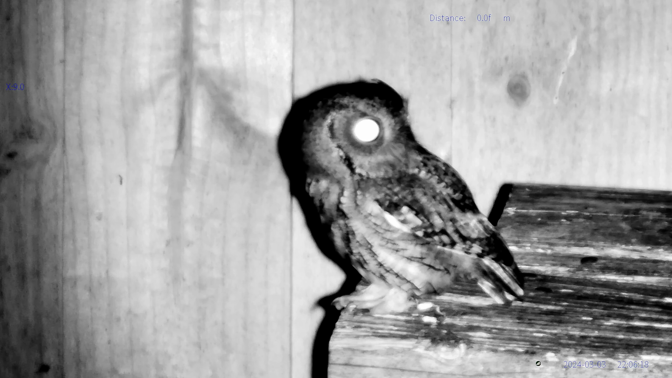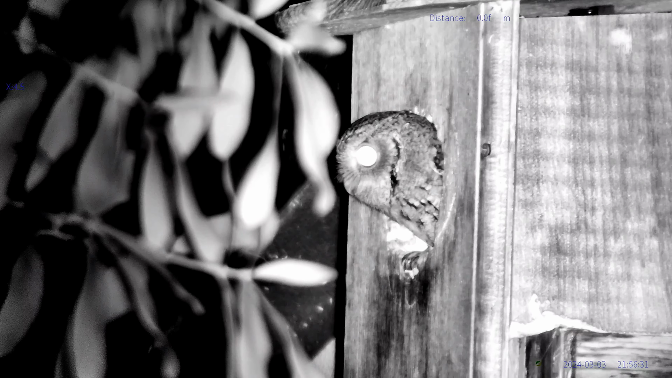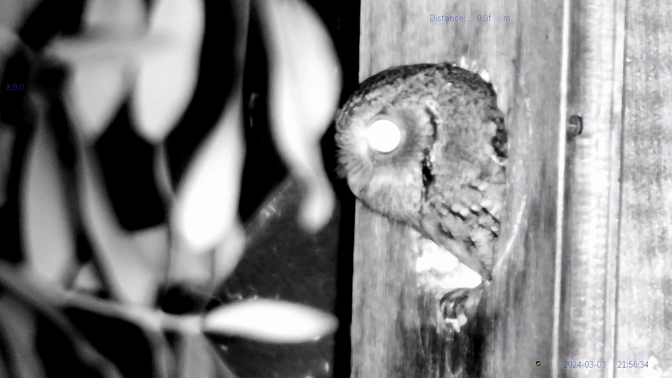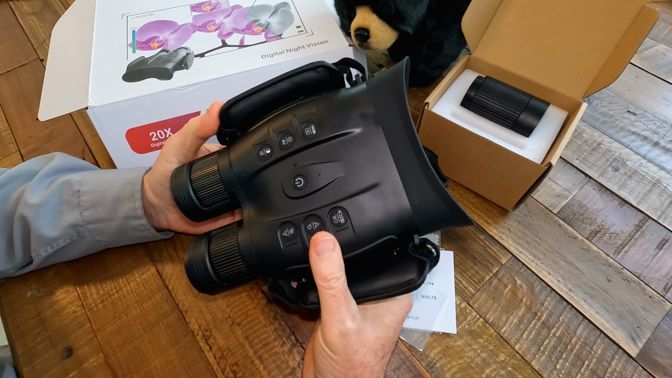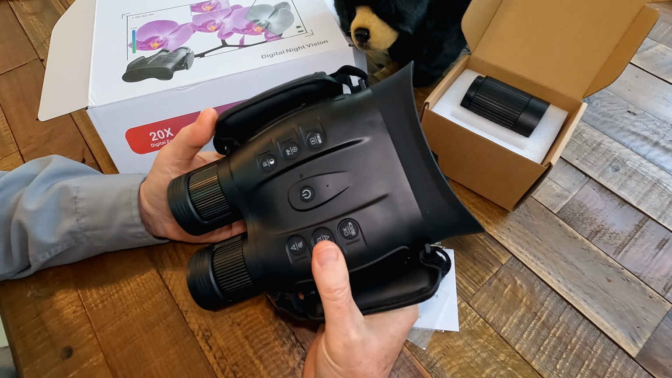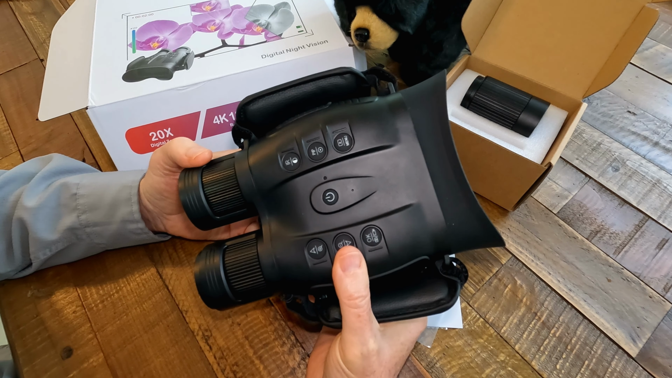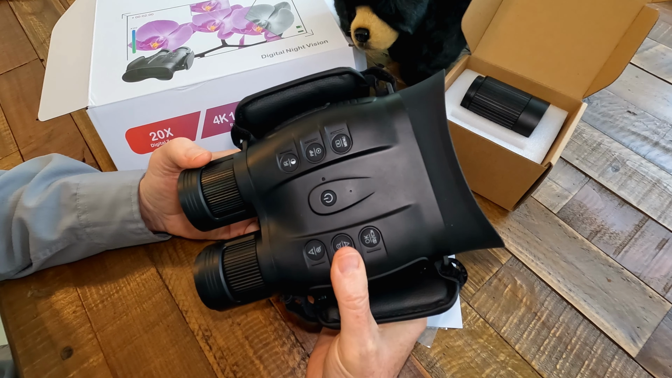I've been having fun owl watching after dark with the new 70mm lens for the Find NV200 night vision binoculars. Last year I tested out an impressive Oneleaf-ai Find NV night vision binocular system that uses interchangeable lenses, and I did a full detailed review of it back then. I'll put a link to that in the description.